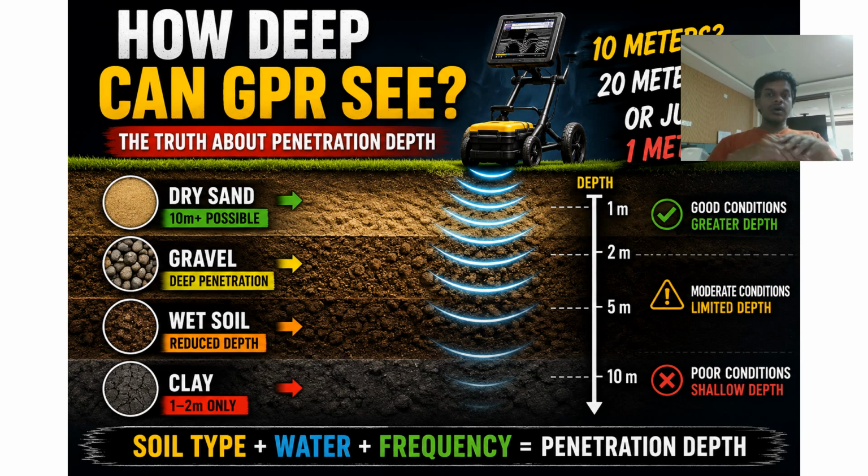Now, let us summarize what we have discussed. How deep a GPR can see depends on the soil type, moisture content, electrical conductivity, and the antenna frequency. There is no single penetration depth that applies everywhere. The same system may see 10 meters in one location and only 1 meter in another location. So understanding this is one of the first steps towards becoming a good GPR interpreter.